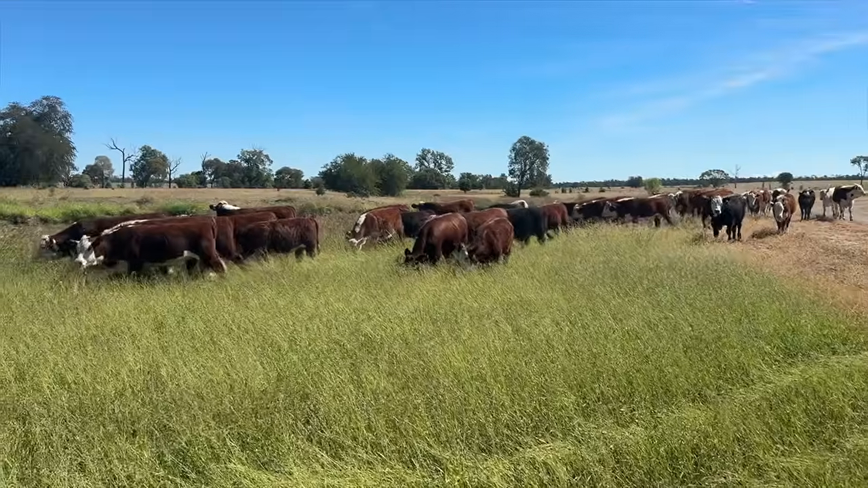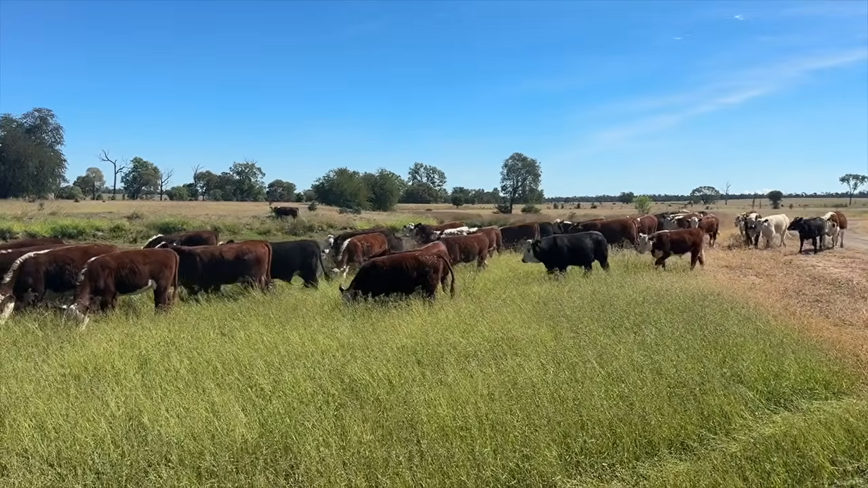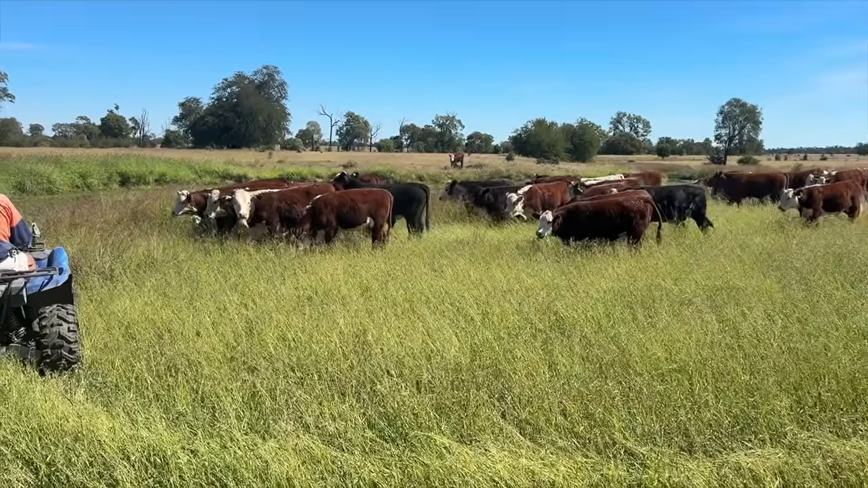Anyway, we'll keep going and do a bit of cattle work today and finish with the weaners, so we're going to send them out to the paddock. So anyway, we'll see you down the track somewhere. Yeah, I reckon we'll just leave them here.